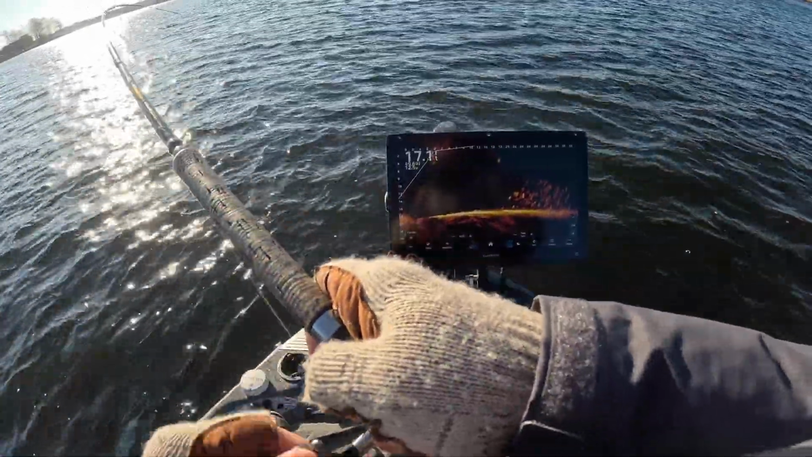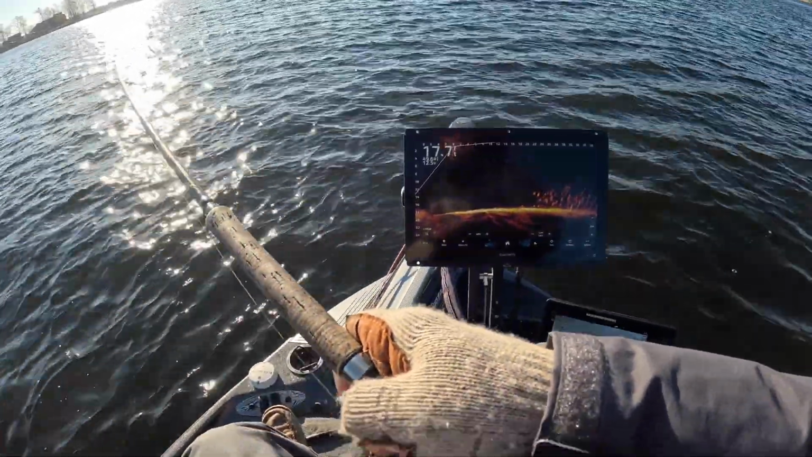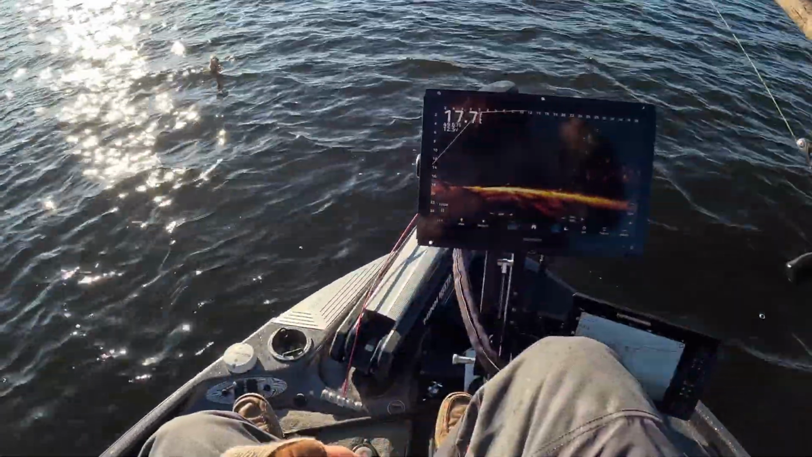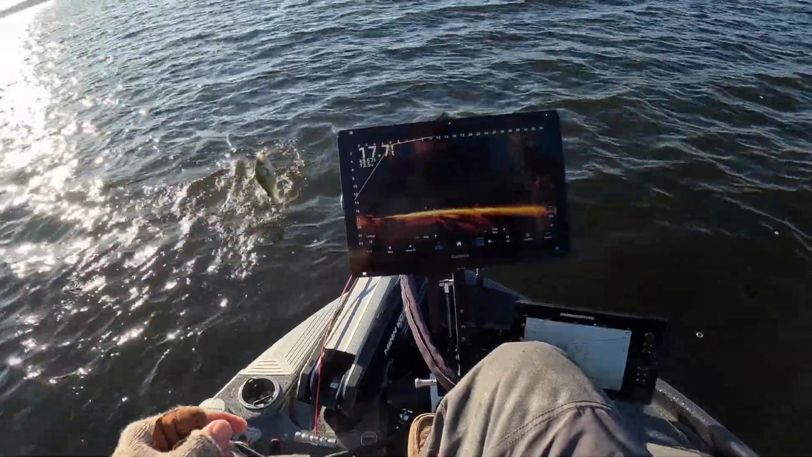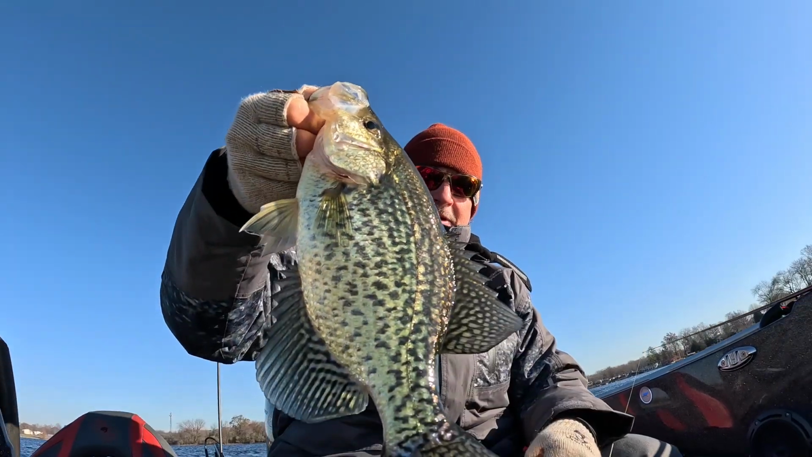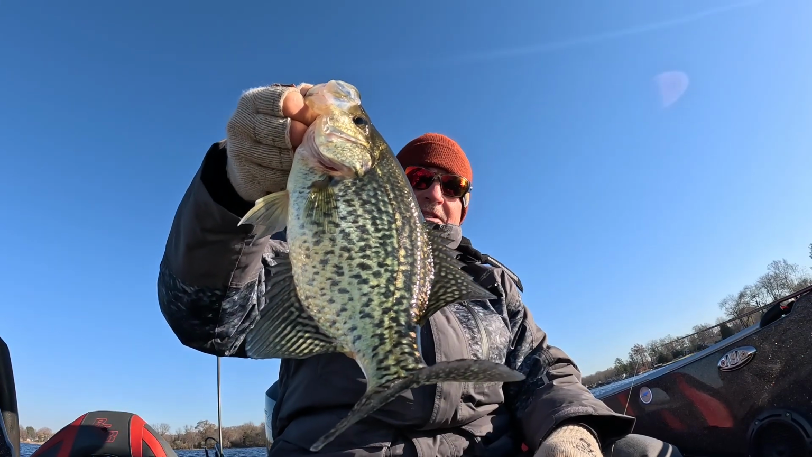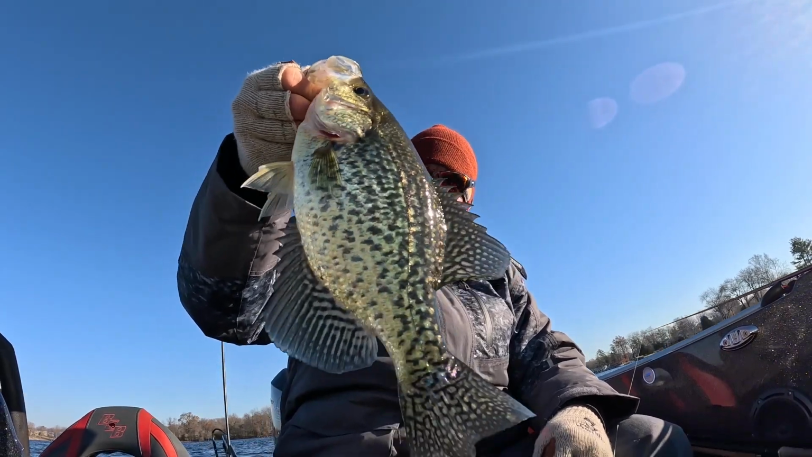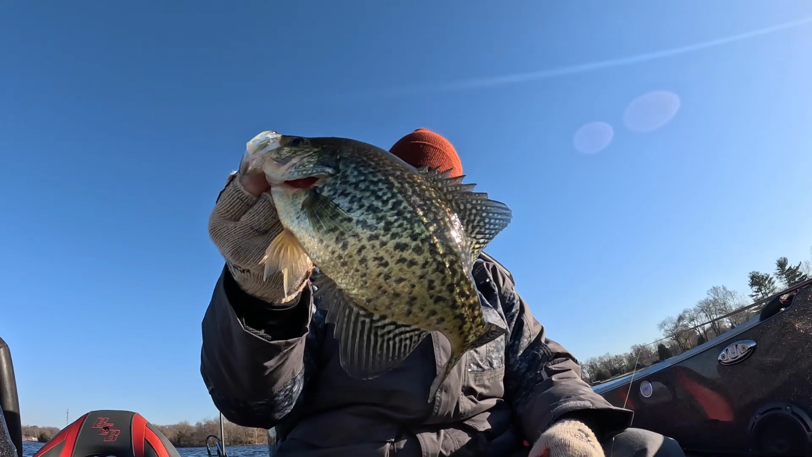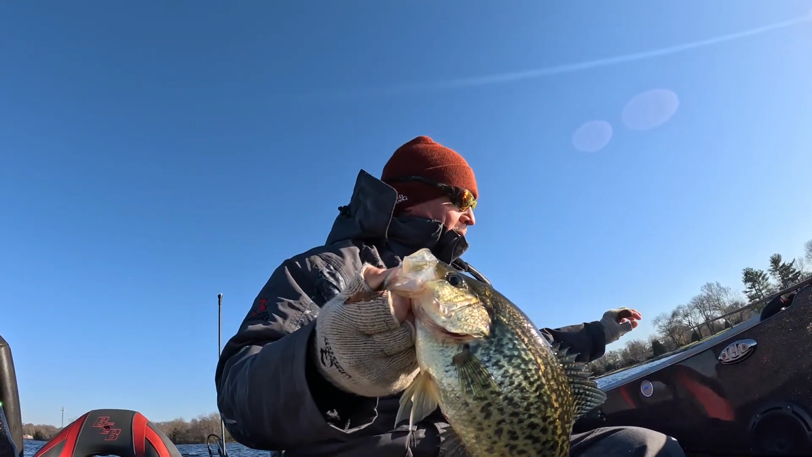Bam! We just got another one. Oh my gosh, guys, we could light this place up right now if we wanted to. Big tournament fish. This is without a doubt a big tournament fish on my lake. Bam! That's a very good sized fish on my lake. That is a hog, as we like to say. That is monstrous. But this technique works.